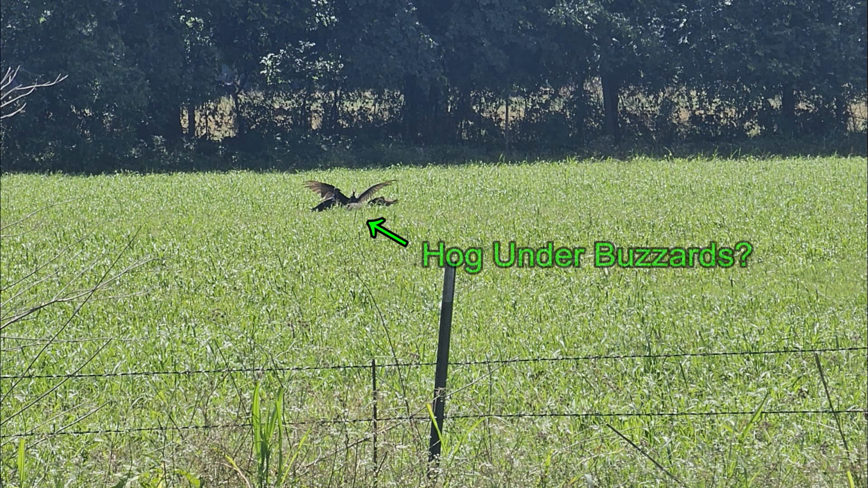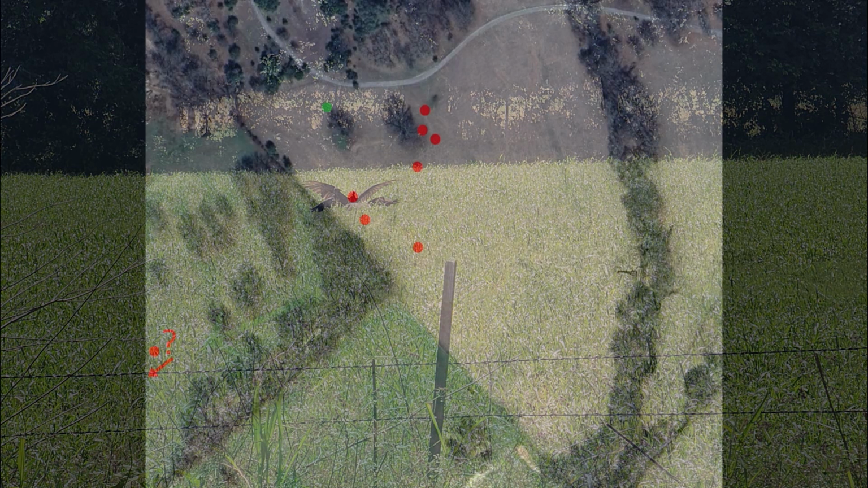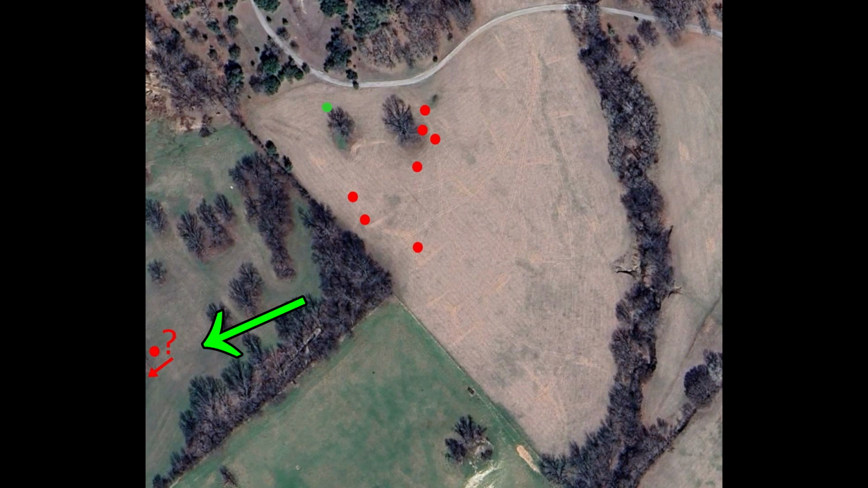And this last hog, well, I don't know if this is a hog or not. The buzzards are on something right there. This appears to be the neighbor's field, the direction which the one hog ran that I had shot. So I think this may be my downed hog. If so, that would make 8 for the night, but I'm only counting 7.